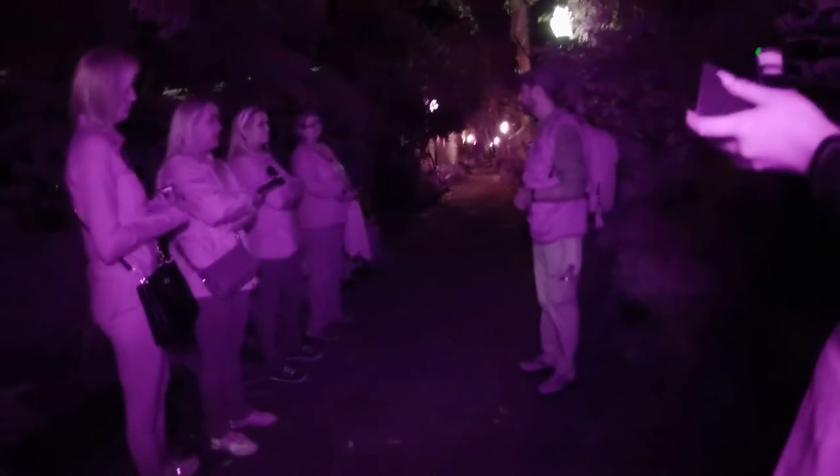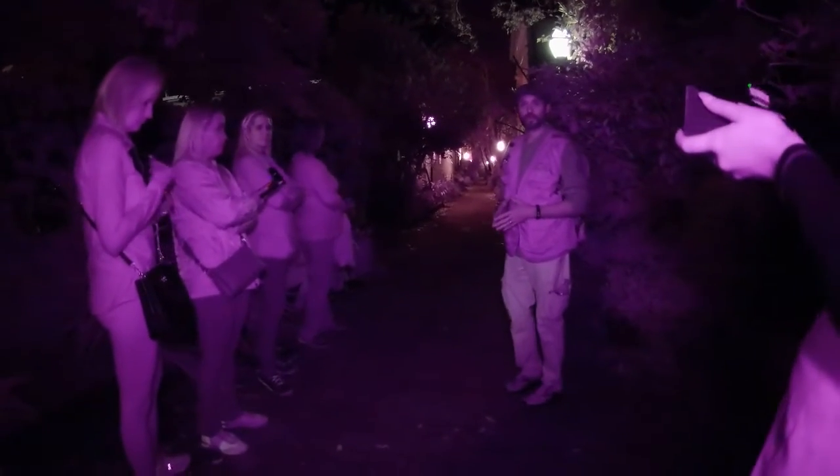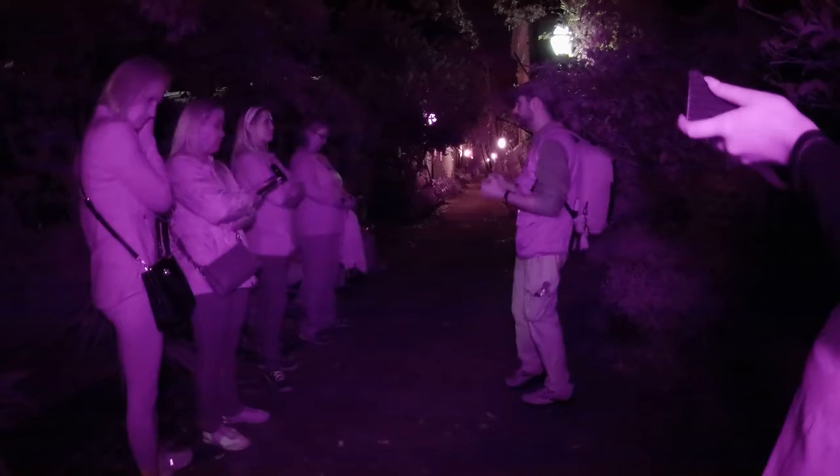So, depending on which version of the story you read, either yesterday or tonight is the anniversary of that duel. So, I'm hoping that we're going to actually capture quite a bit here. That's where the raised emotion is. I love dates because that's when things normally occur for me.